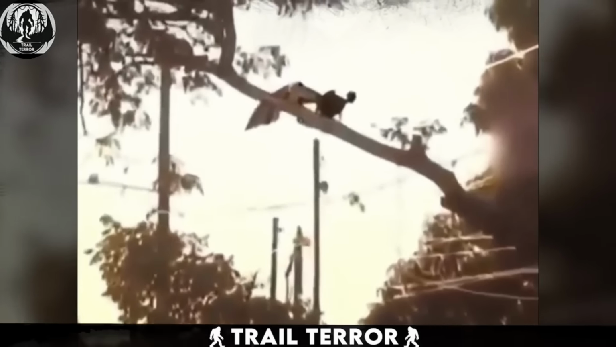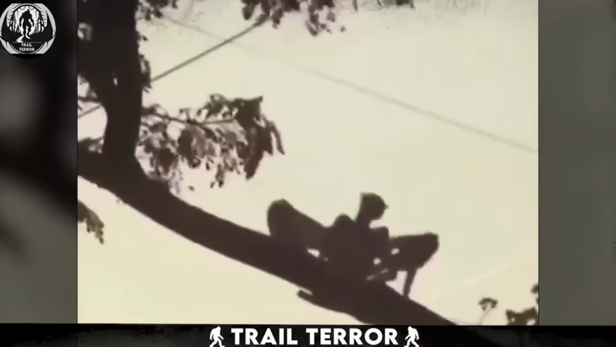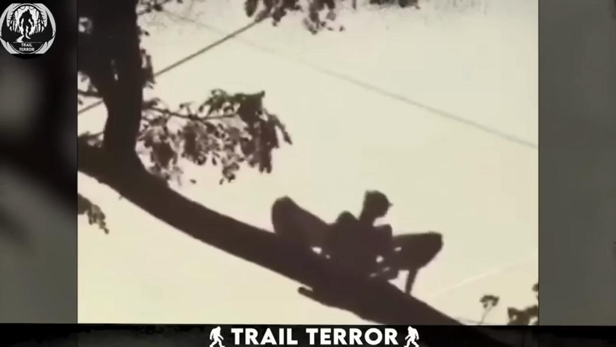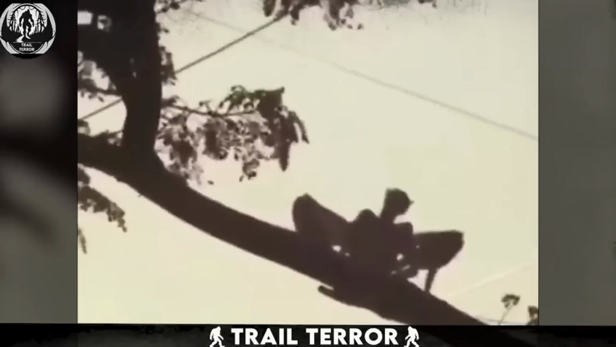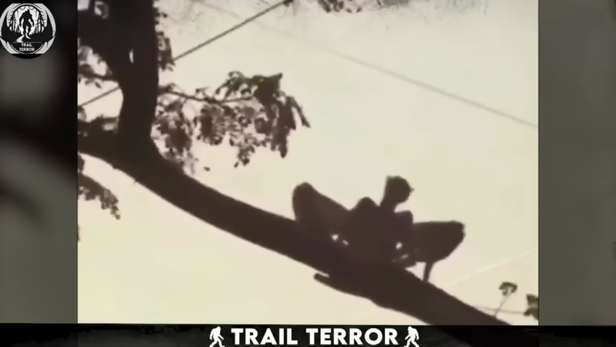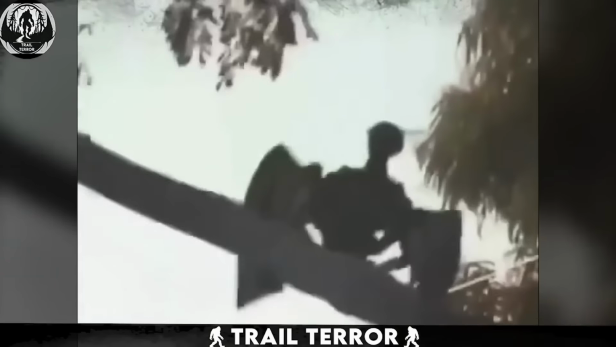But that's not all. As the camera zooms in, the creature reveals more of its features, a humanoid body and two pointy ears. It's like something out of a gothic horror story, resembling the infamous gargoyles seen in architecture from that era. Gargoyles, those creepy carvings representing evil creatures, animals, and sinful humans. After a moment of just chilling on the tree, our gargoyle-looking friend takes flight, leaving the onlooker in shock.